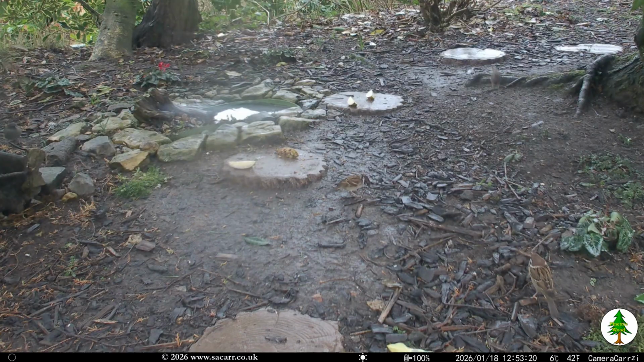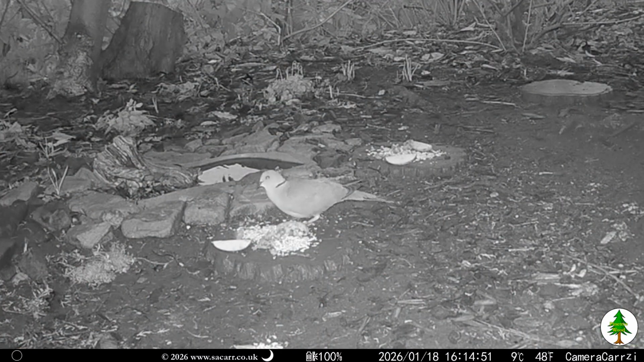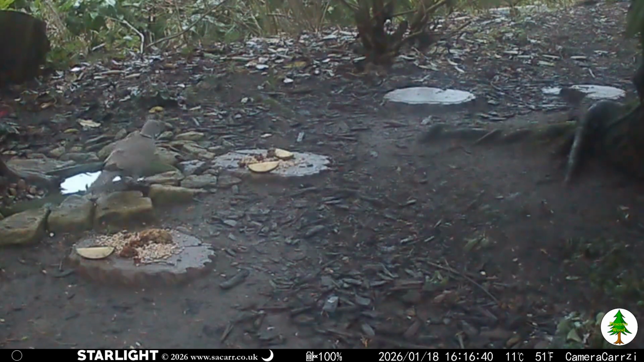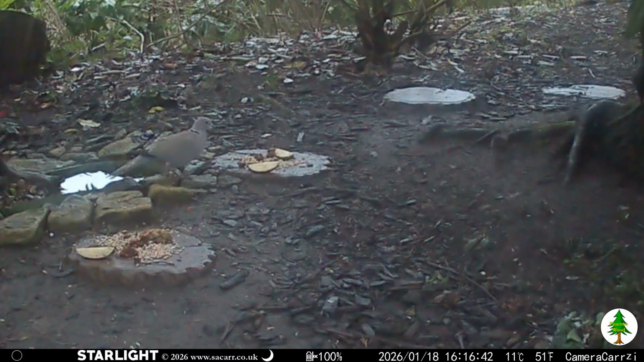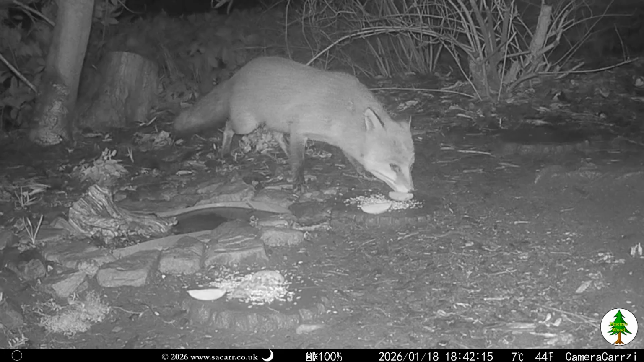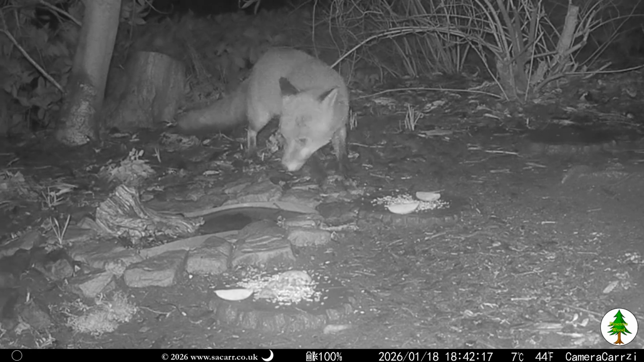The camera had switched to infrared mode by 4:15 when one of the doves came to the seed pile. A couple of minutes later, the sky must have brightened slightly, allowing a color image in starlight mode. Ginger came to check out what food was around at 6:42, and he hung around for around 10 minutes.